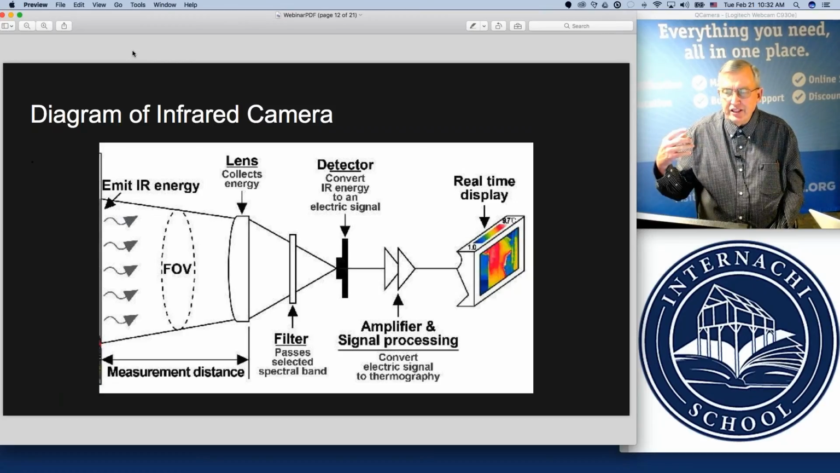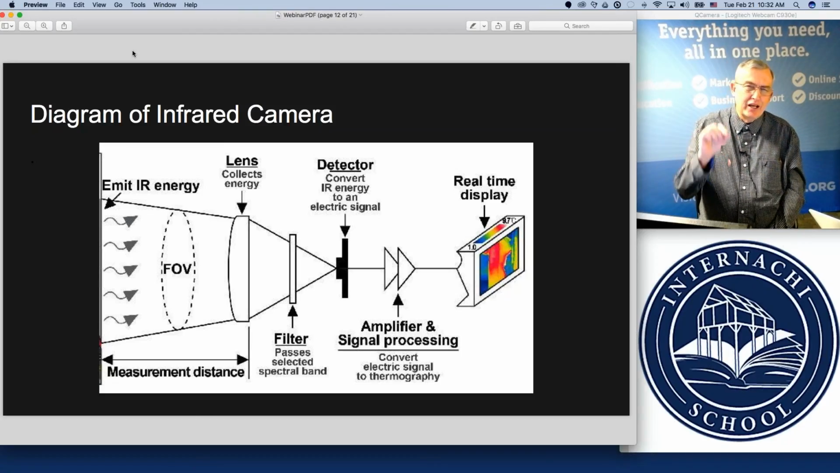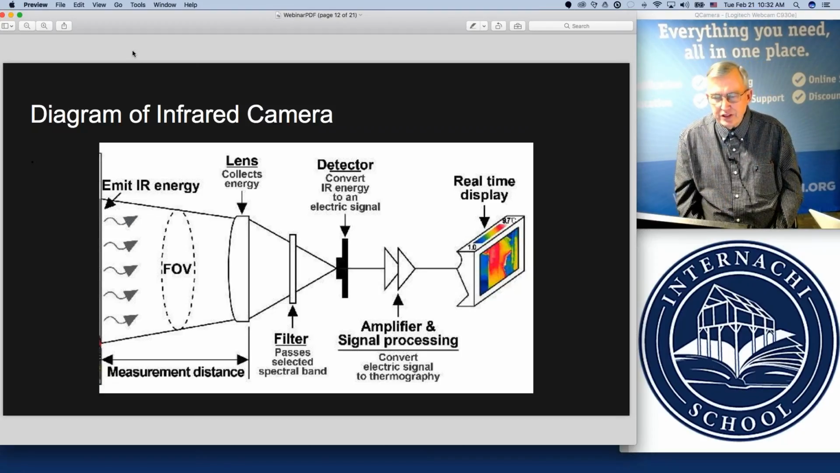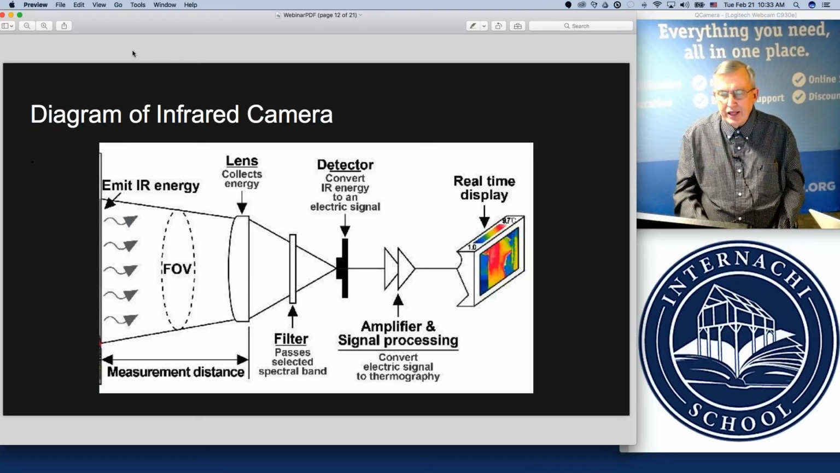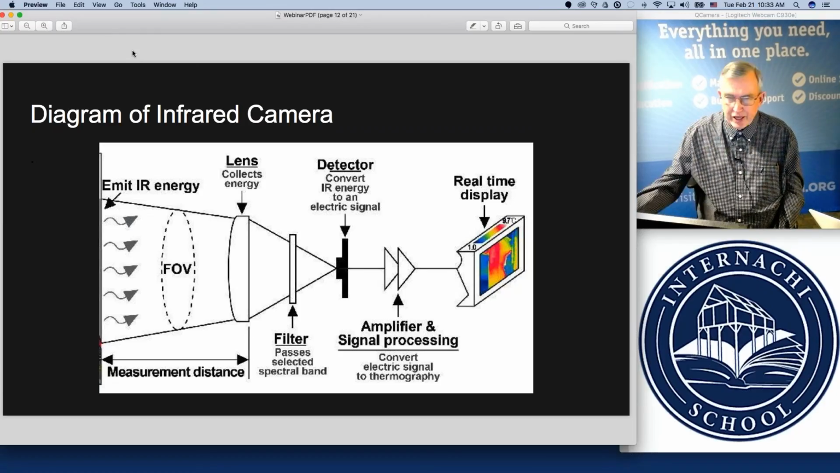As the detectors have been manufactured, there is a tiny little space, measured in microns, between each one of the detectors. And this is the MK factor that we brought up earlier. That tiny little space has to be within certain restrictions to be considered a professional level infrared camera.